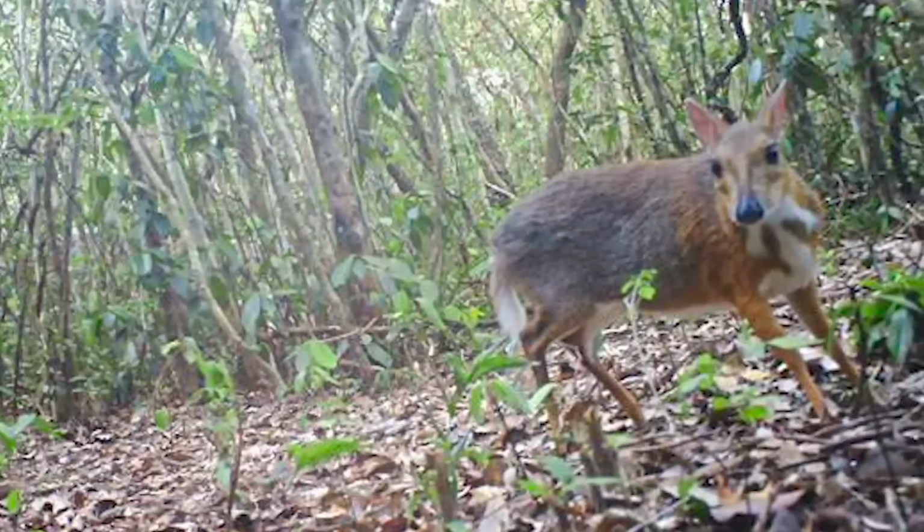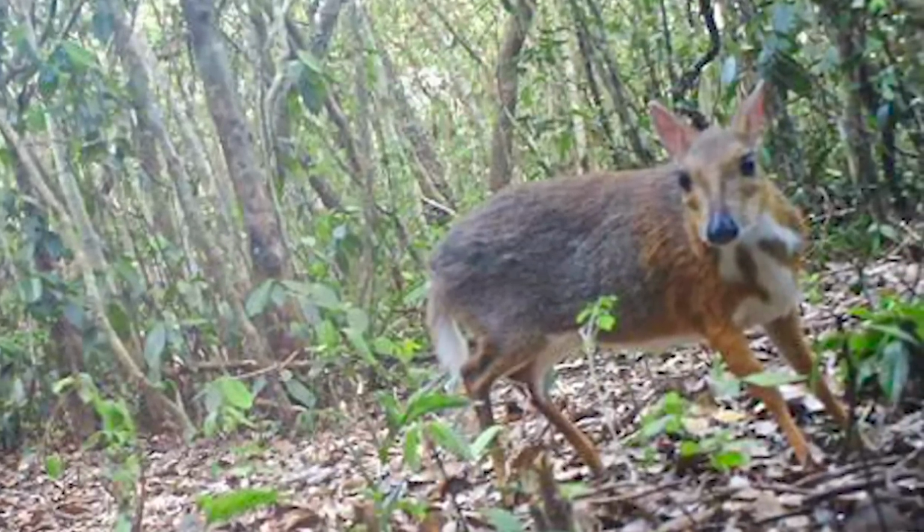Along with hundreds of photographs, the trail cams shot videos of a lone mouse deer searching for food and shelter while anxiously looking for any potential threats. Efforts are now underway to determine just how many mouse deer exist in the wild, as well as to establish what needs to be done to rebuild its population.